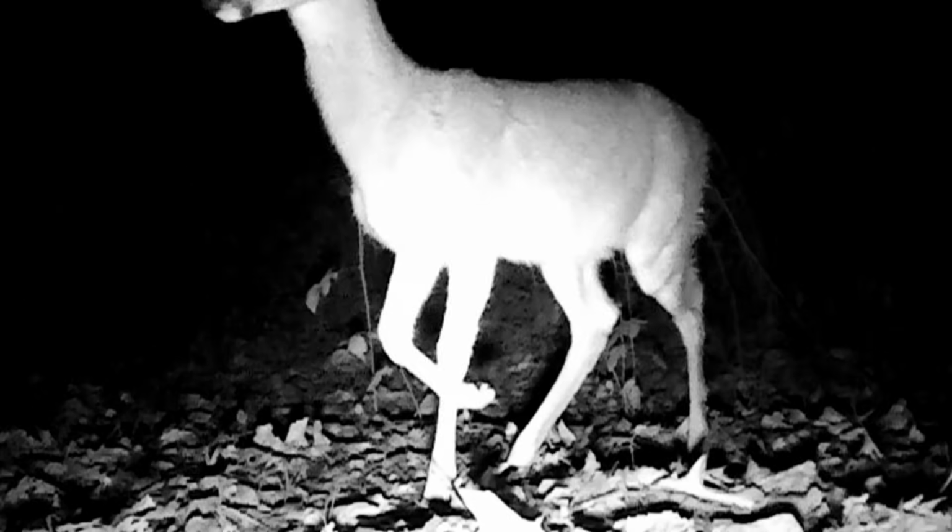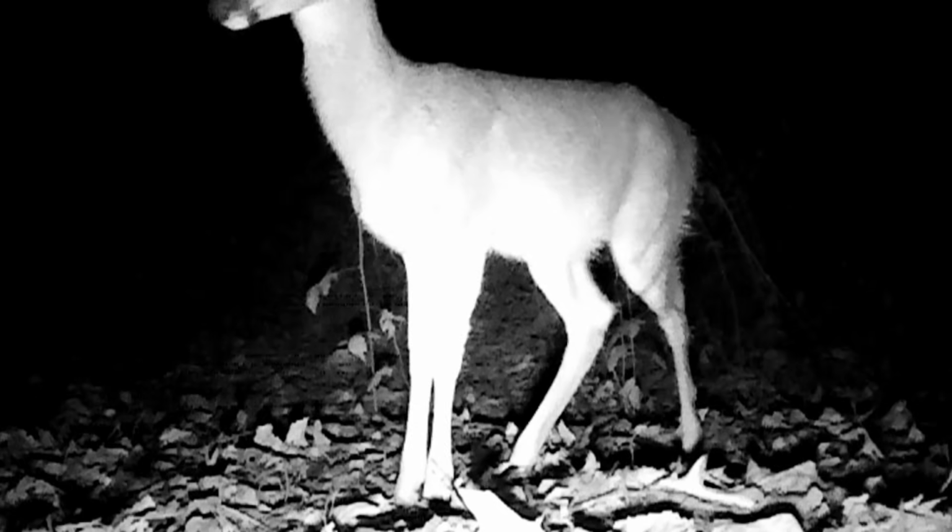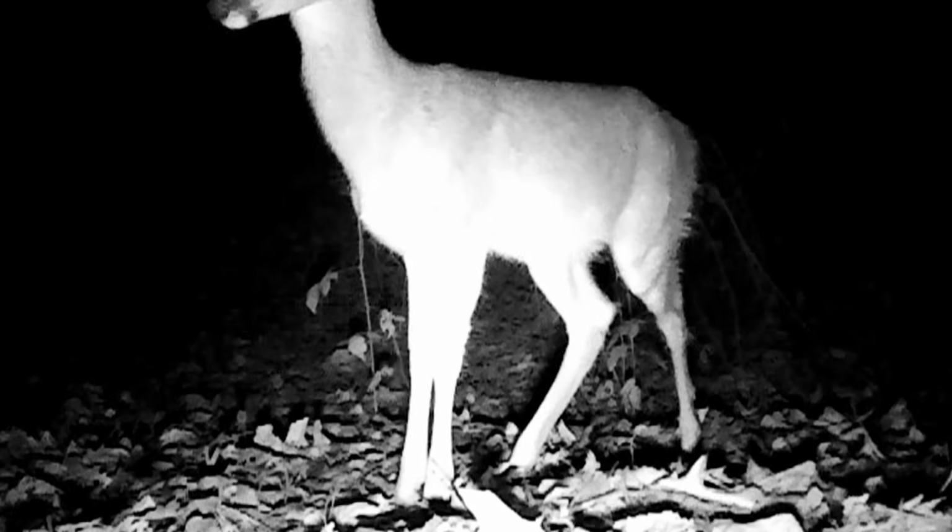Here's what they're really after, these little rabbits. They live hard, I'm telling you. Then the does is out, but they're nervous. Them coyotes ain't far off. The other camera, it's quiet and peaceful.